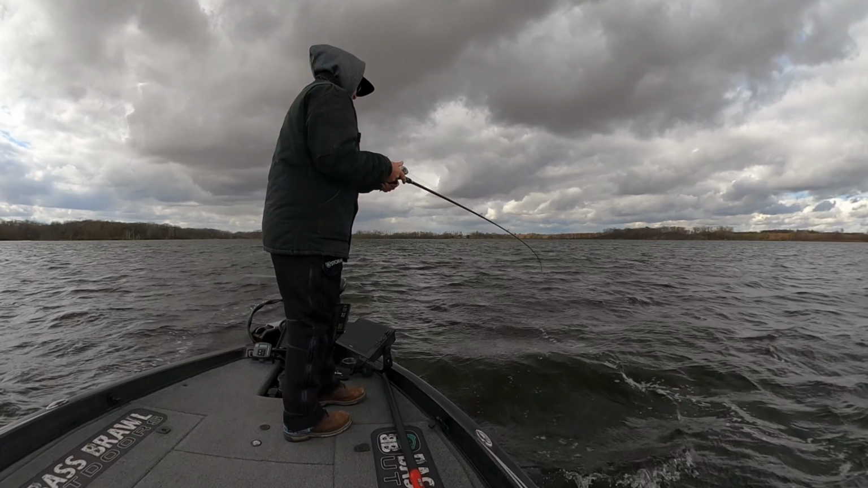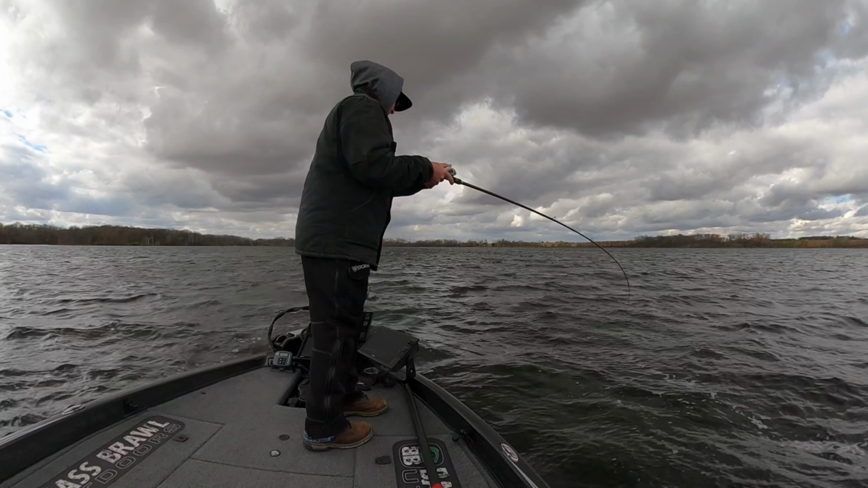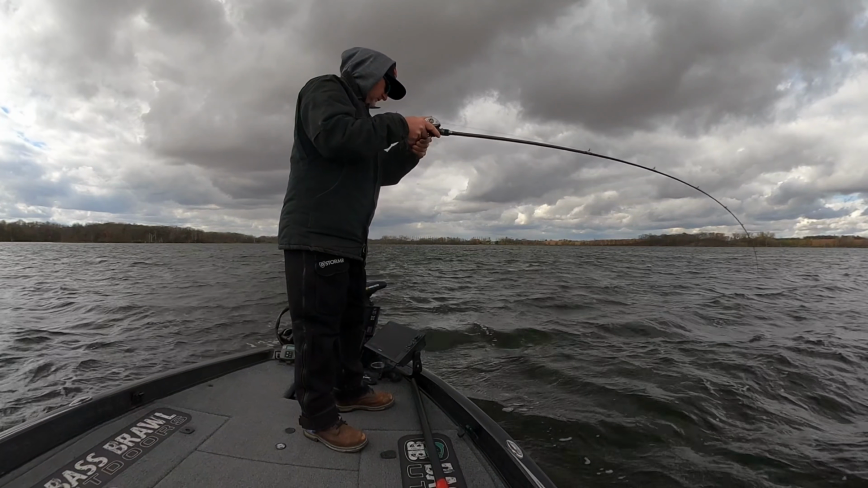Now stuck in a stump. I was trying to lift up to break my line. Now the fish must have been pinned on it. He didn't hit it after it came off of it.